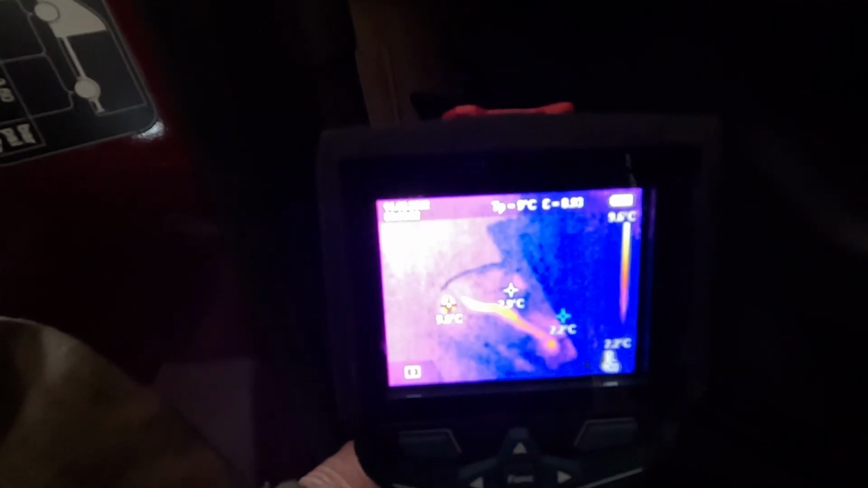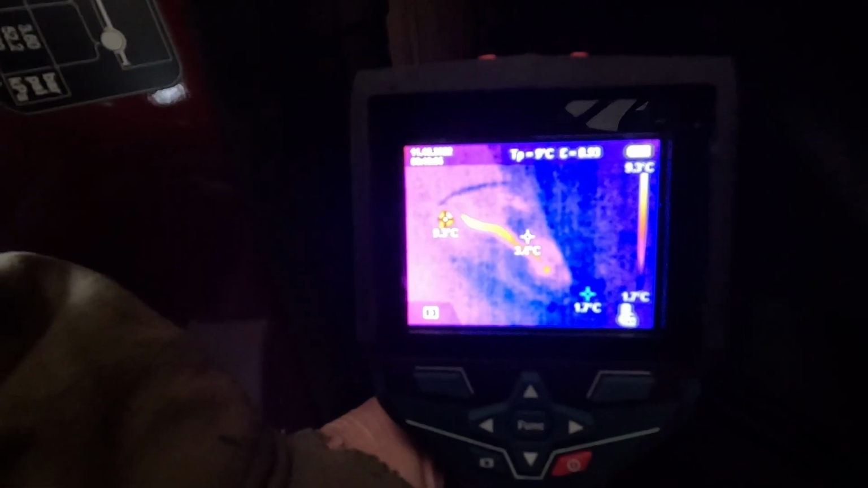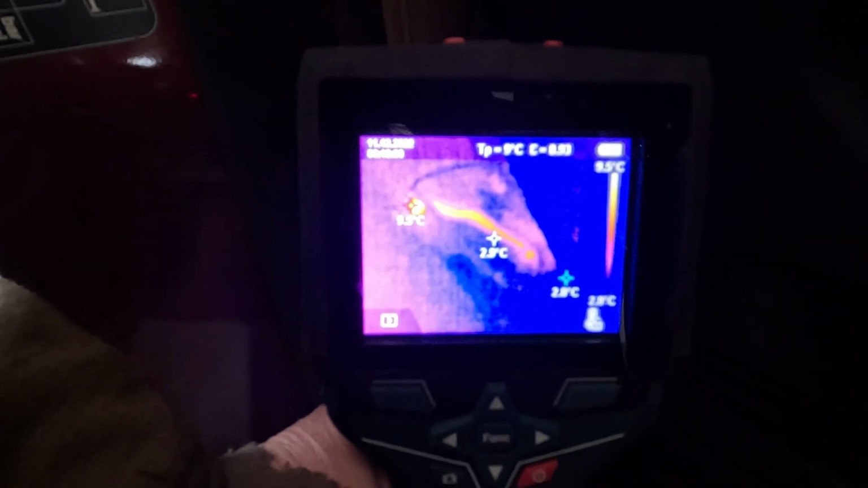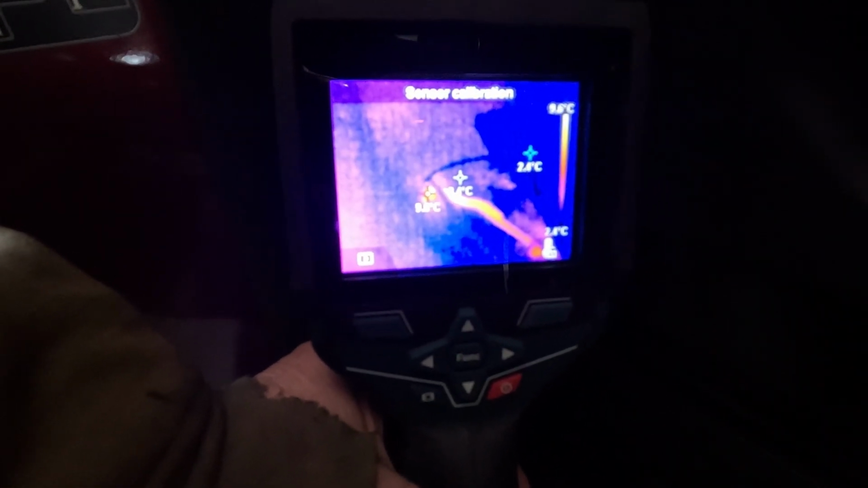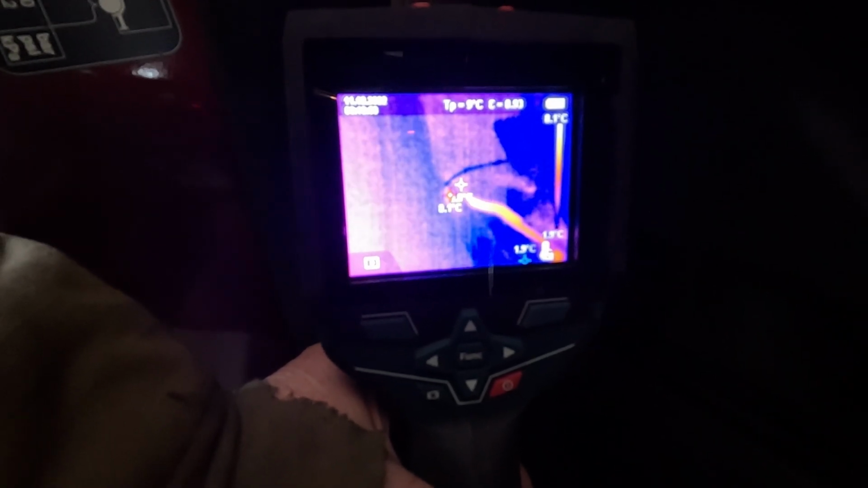If we now bring in the thermal camera, we can see that the bottom cable is warmer than the top cable, and where it goes through the wall joining onto the other side, we're at 9 degrees, and then the rest of the cable gets cooler as it goes down. So my fault is not at this end. I think that 9 degrees is actually coming from the join on the other side.